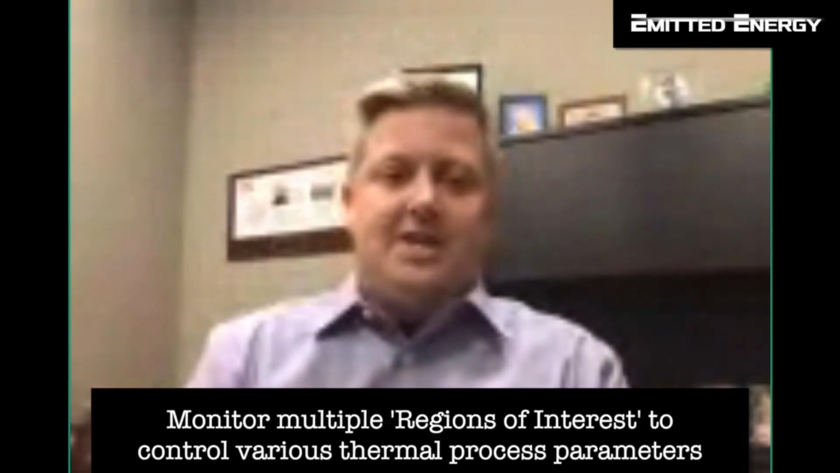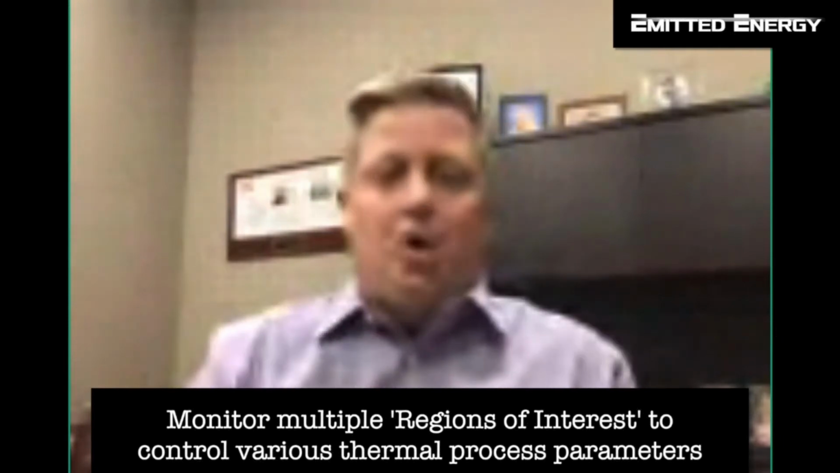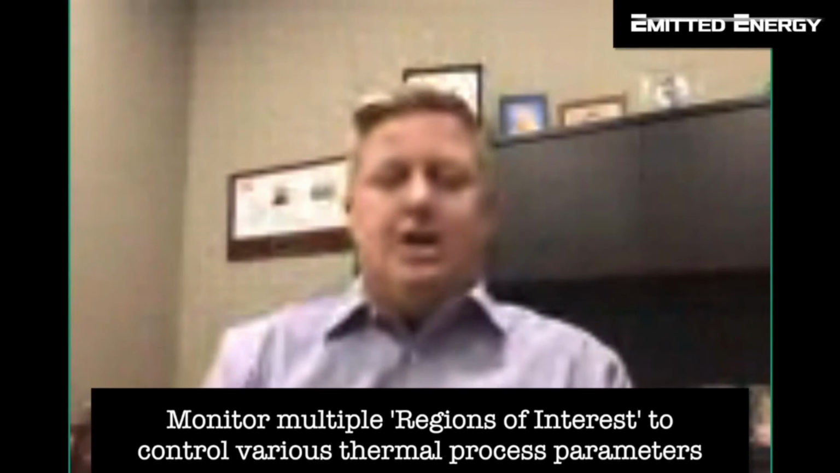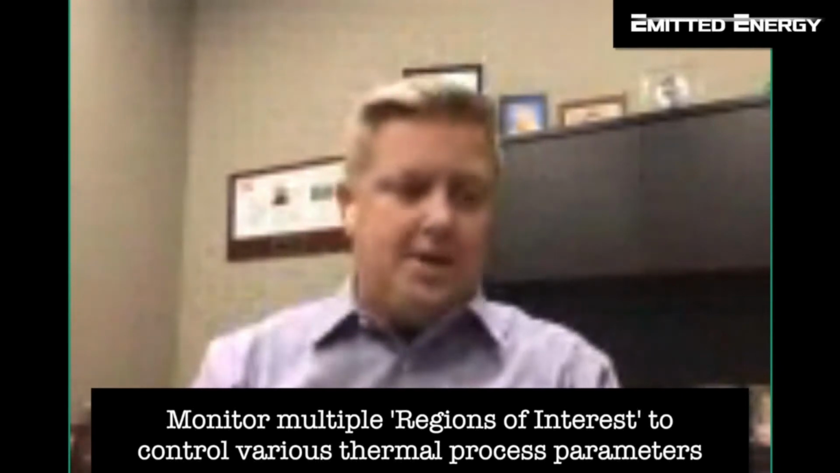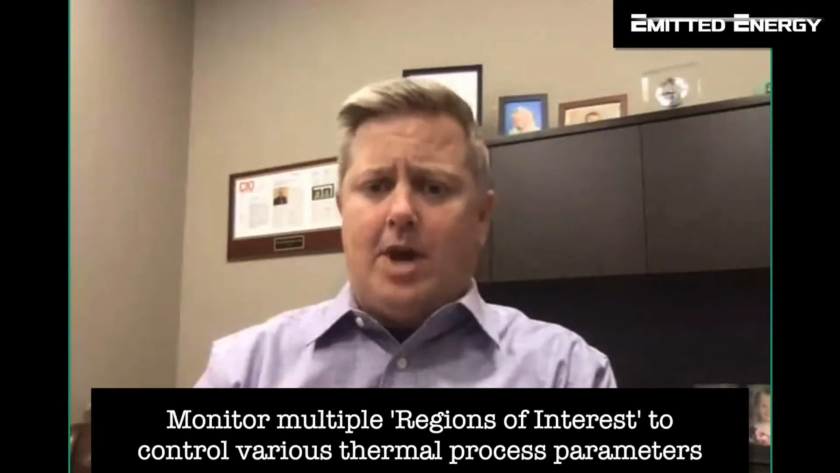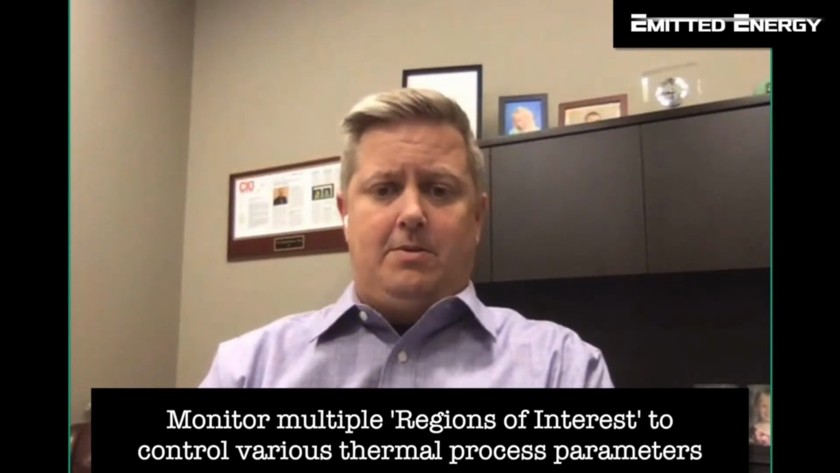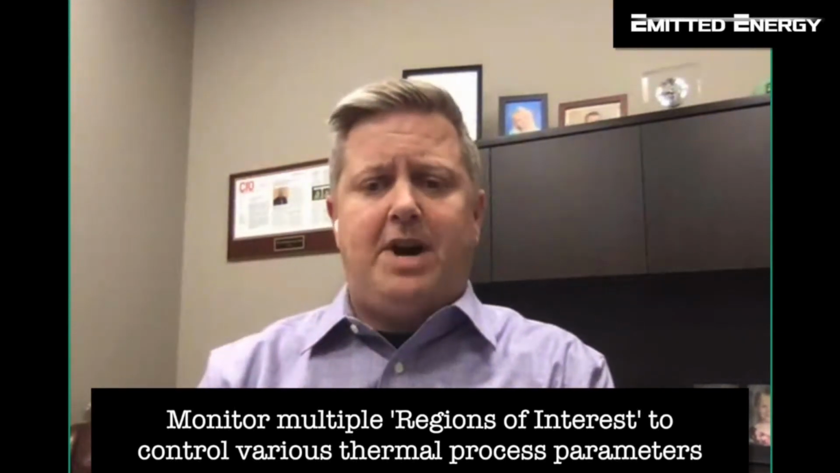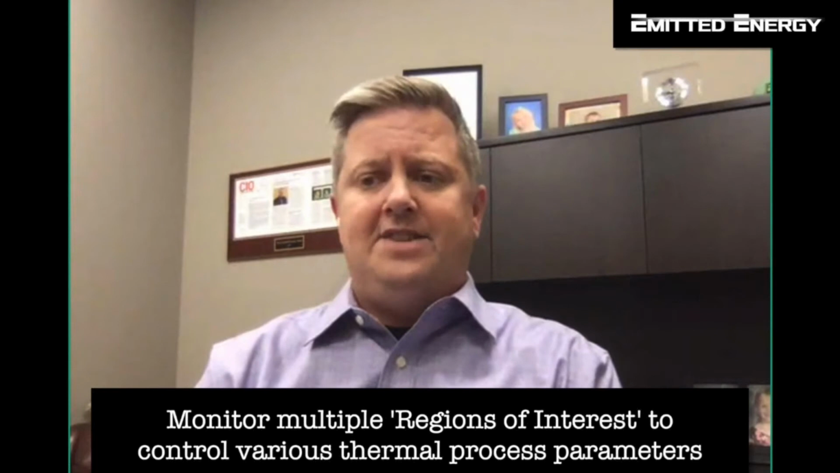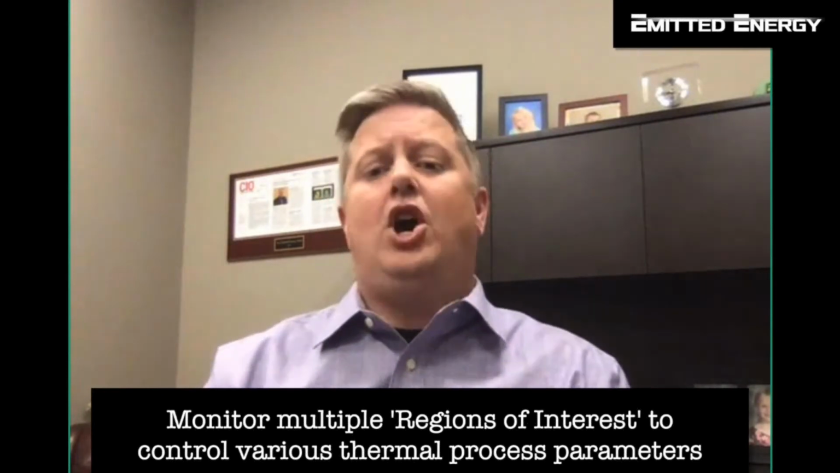So utilizing the technology now allows us to look at not just one temperature reading, but a number of different temperature readings. A lot of people use spot pyrometers and laser digital temperature readout points, but that's one tiny little, what we call a pixel. It's one spot. Utilizing the thermal imaging cameras, now we're able to look at over 300,000 individual spots.